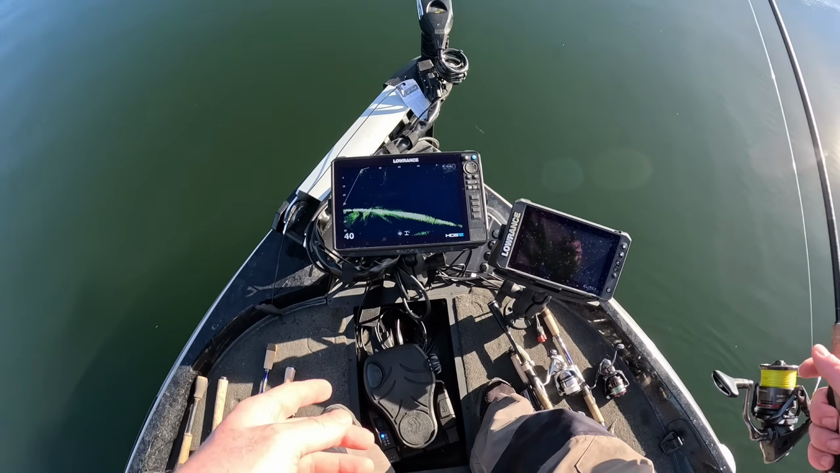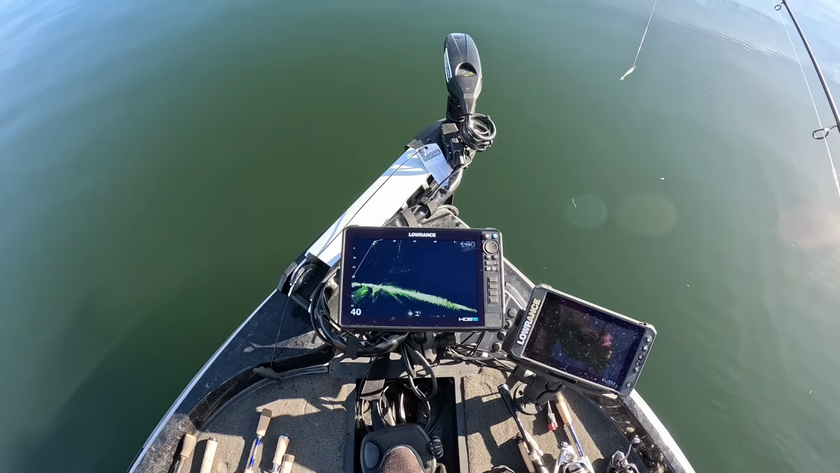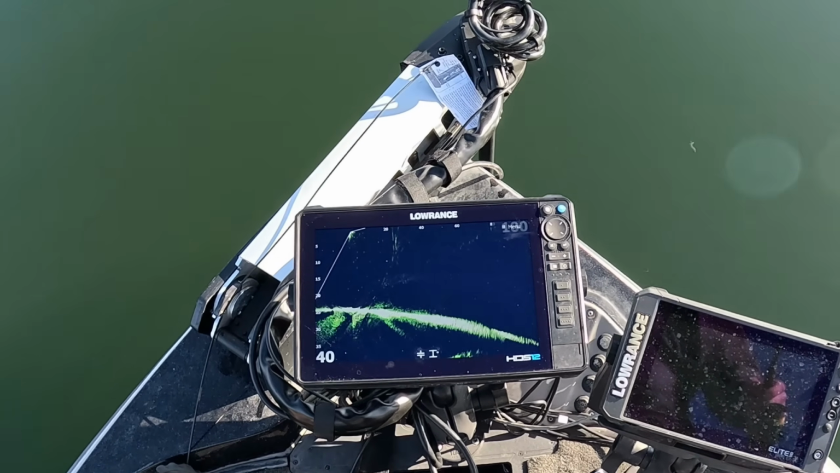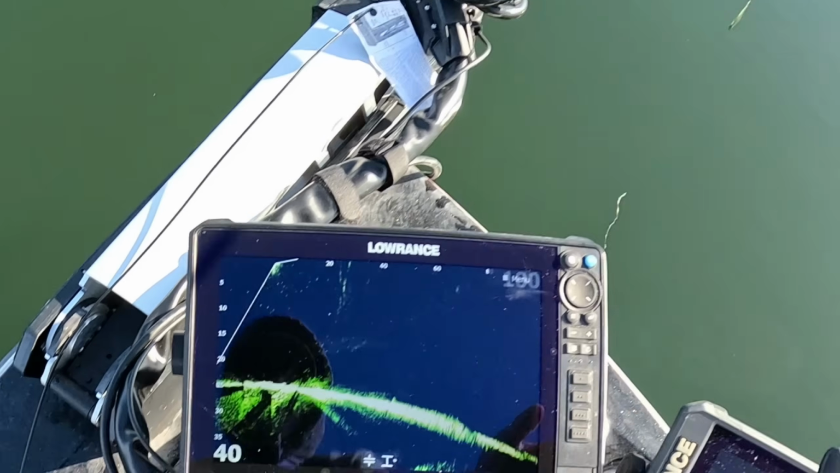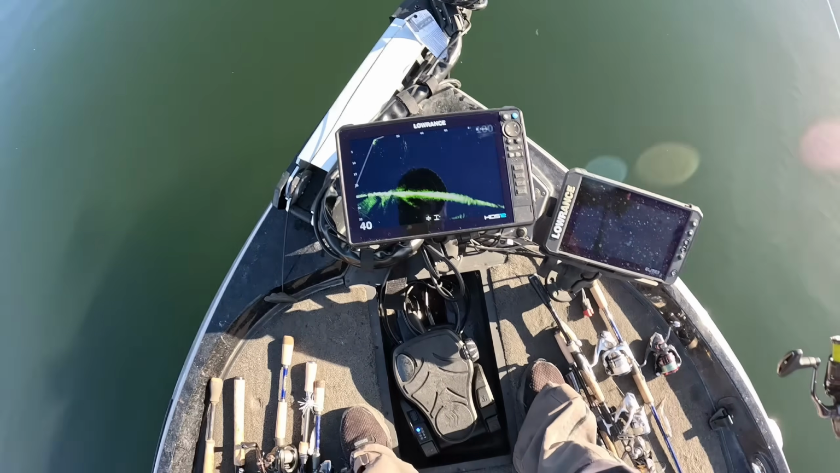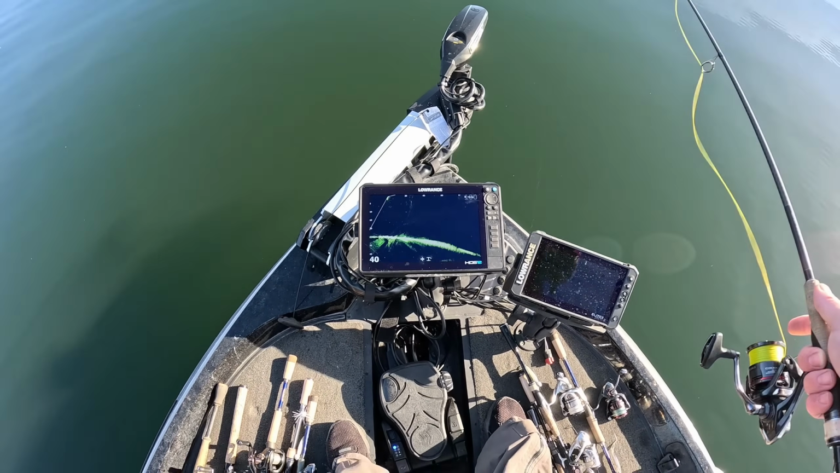But if you see right here, there, where'd it go? Right there. There's a little bump on the bottom. Now that might be a rock, but the fish look like that too. There's a fish right there at 20 foot. Let's drop down on it.